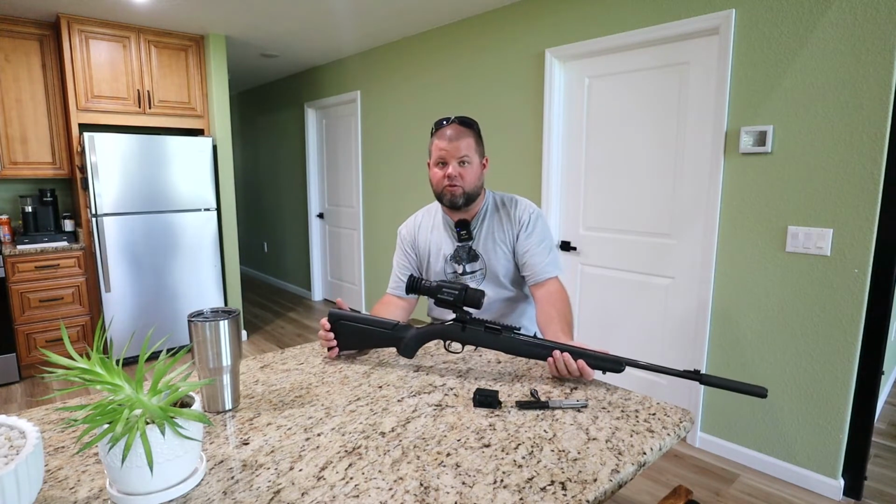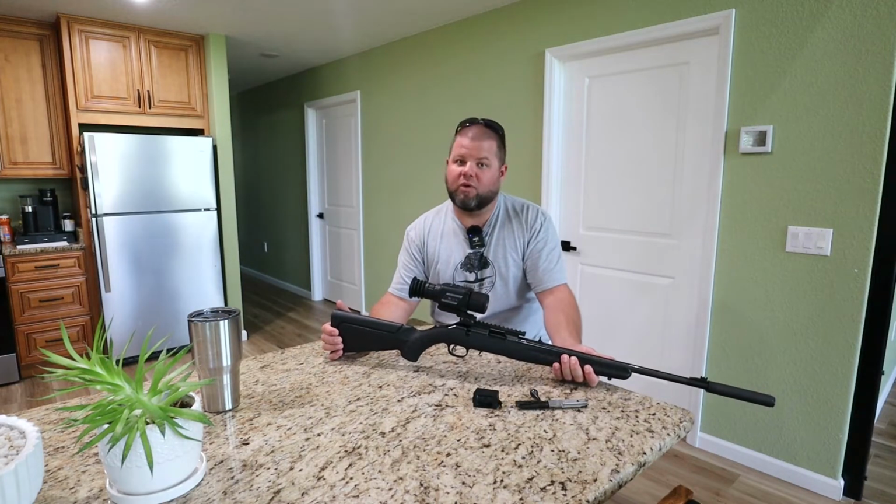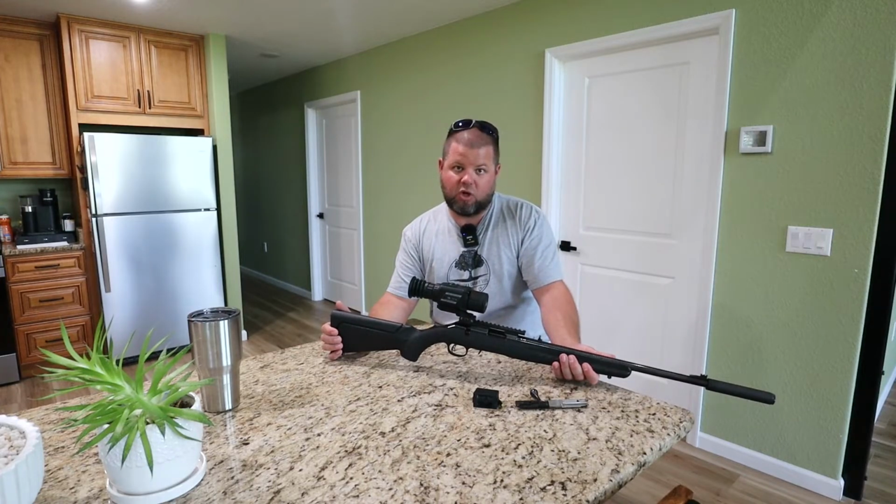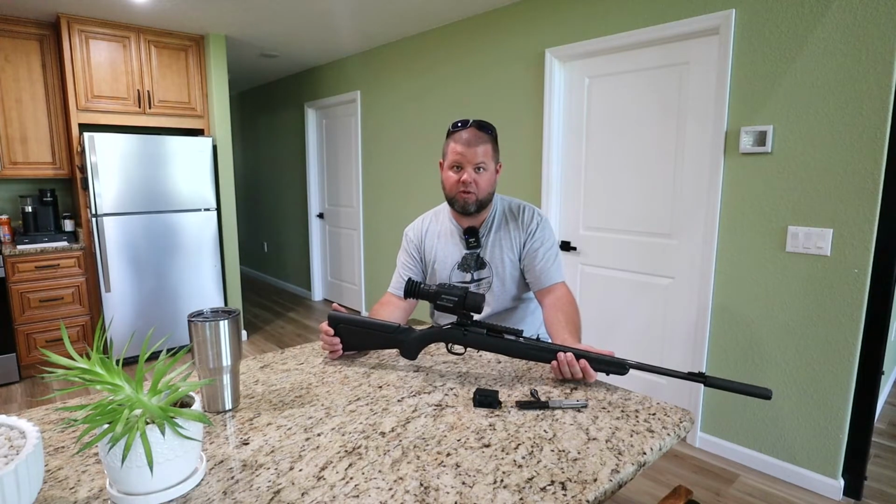Most people would think you're going to lose zero. I thought you would, but I have not found that to be the case. Now keep in mind, most of my shots are 25, maybe 50 yards max. I'm not doing long range shooting here, so yes, there probably is some minor point of impact shift with doing that. I'm just not seeing it up close at all.